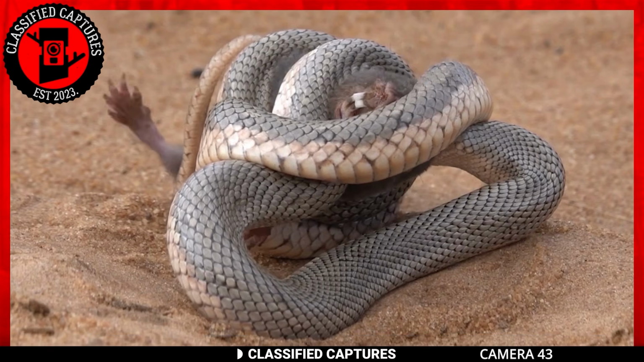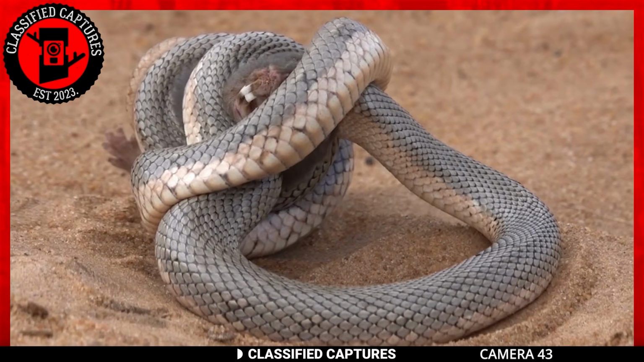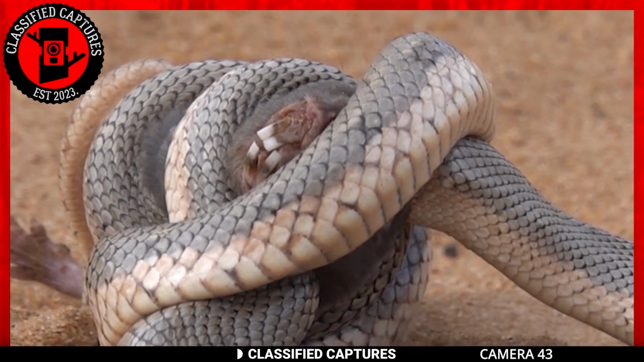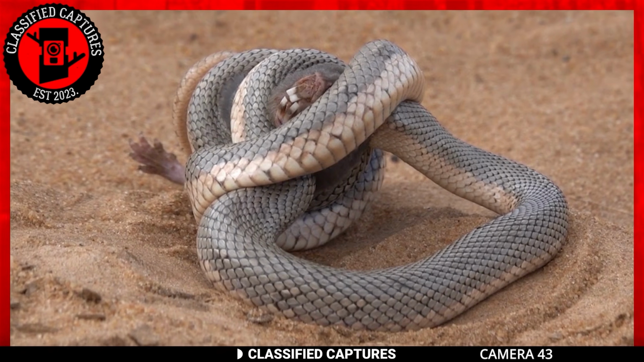I mean, can you imagine the sight of 6 or more of these snakes on a killing spree and eating a number of these mole rats at the same time? Well, I don't want to imagine such a scene. Humans might end up next on their menu. Can you guess the species of the snake, though? The correct answer will win you a shout-out in our next video.